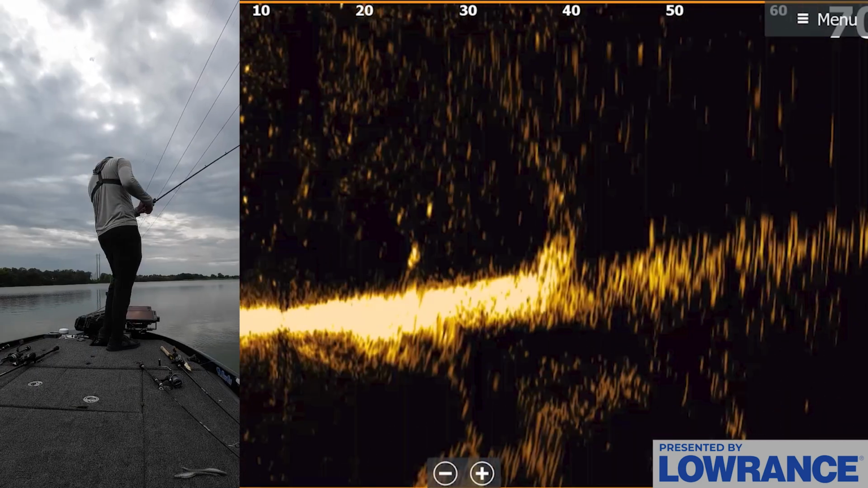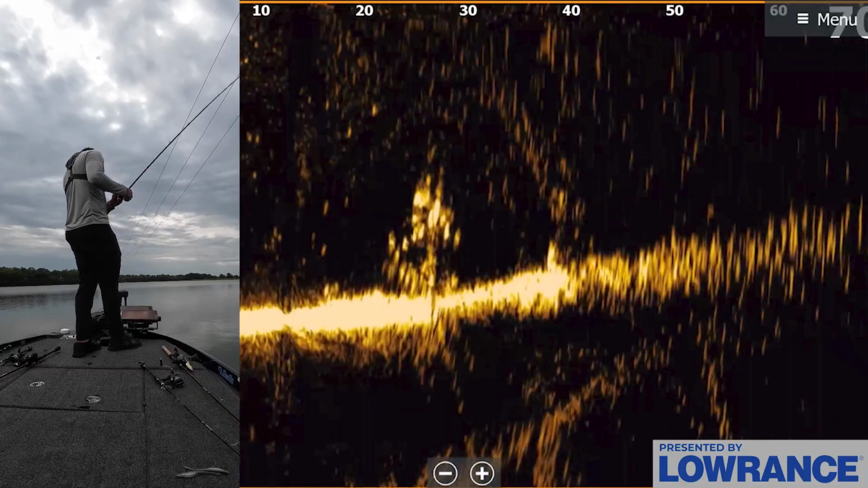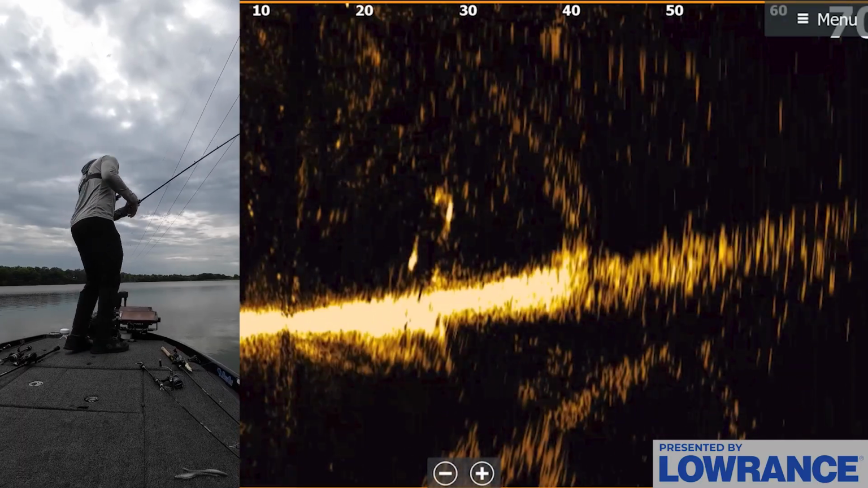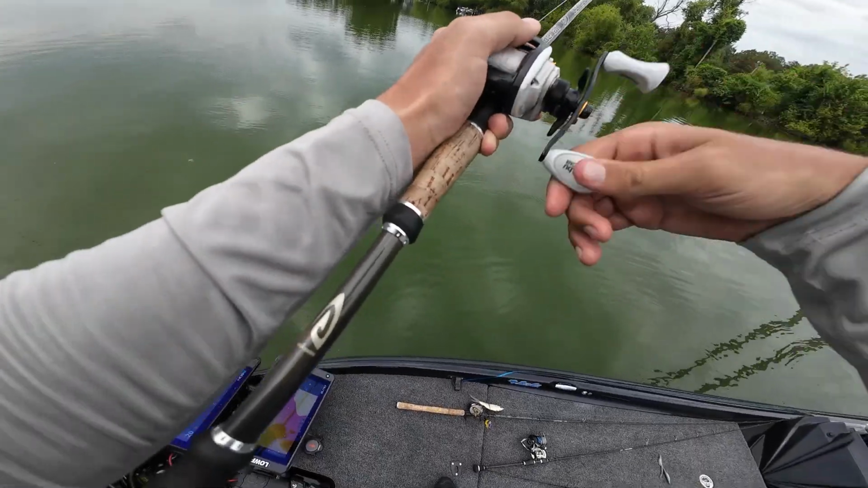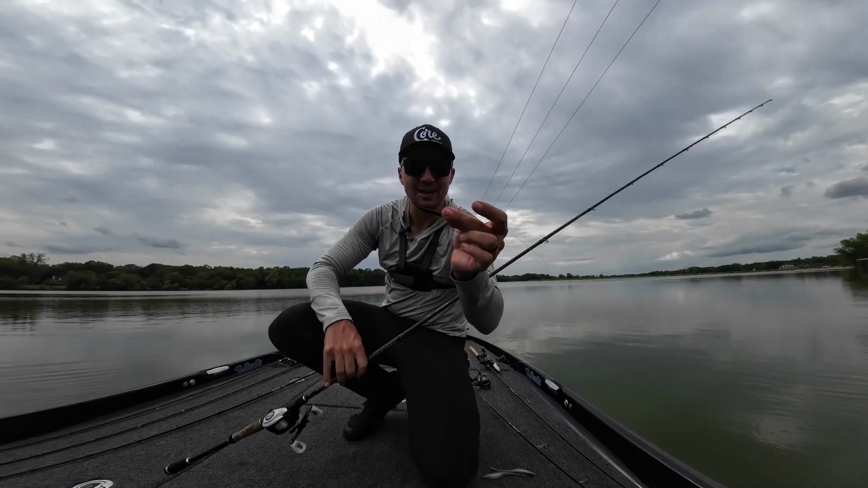Ooh, some good fish around this brush pile right here. Look at all these fish, several of them. Let's see if any of them actually want to eat my bait. Oh golly, that was a good one right there. He hit that so hard. How did I miss him? Oh my gosh, he took my worm and everything.